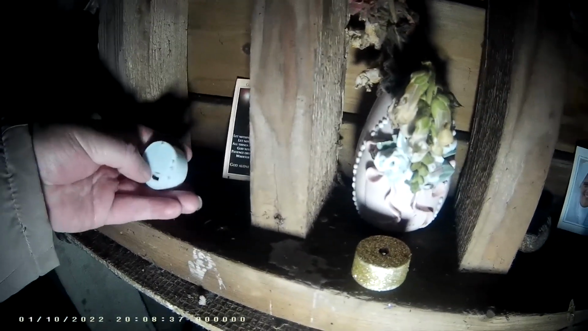There's another angel candle, some flowers, a little, does it work? No, it doesn't. What about the other one? Does it work? No, battery's flat. Switch doesn't work on that either.